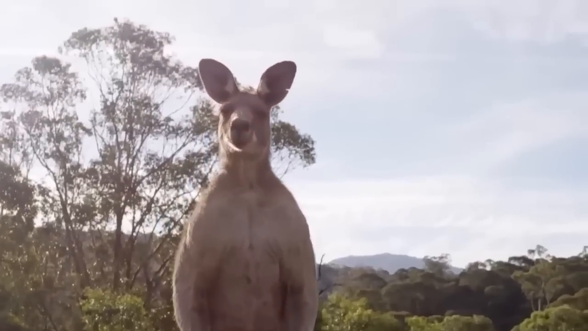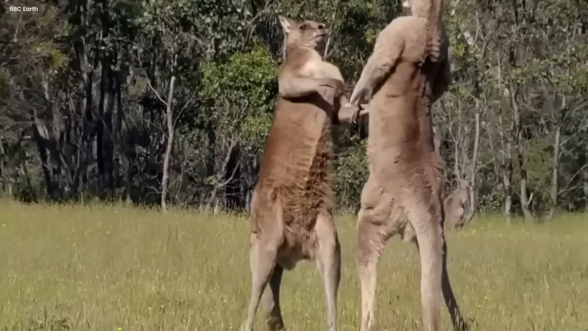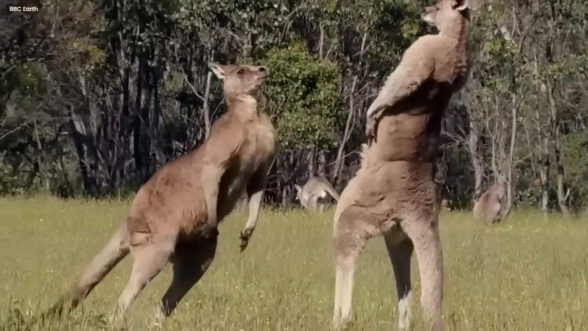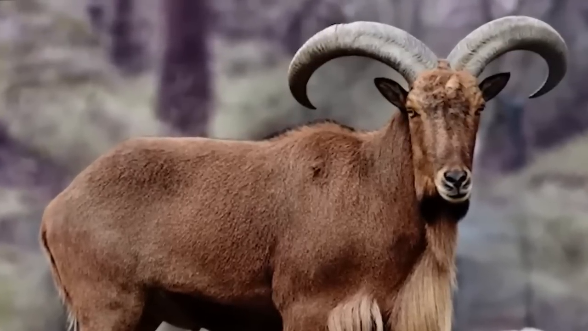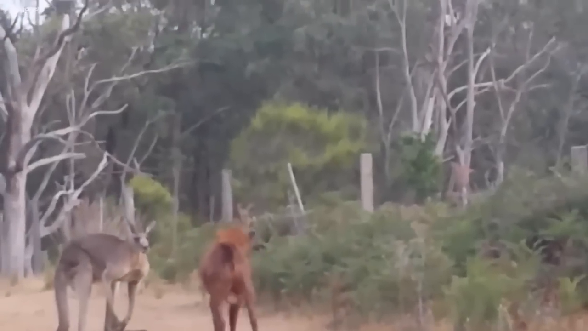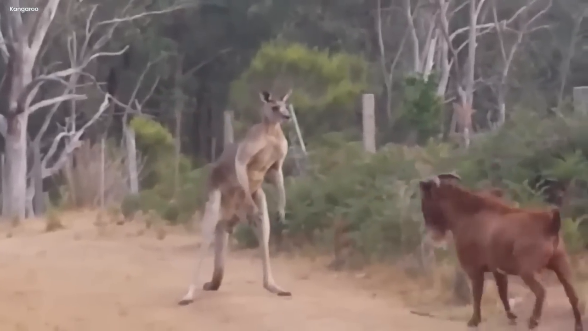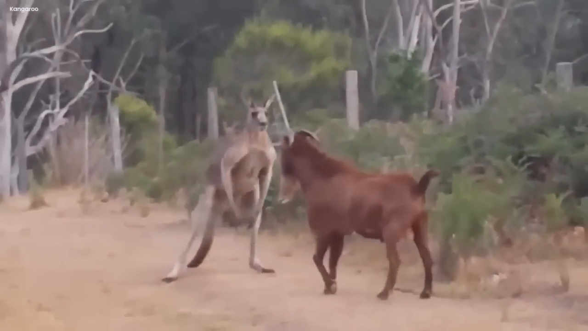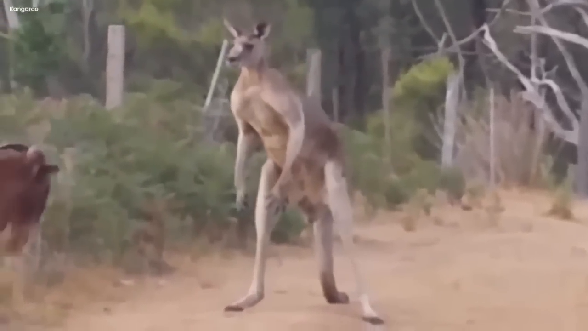On one side, there stood a hefty male kangaroo, a symbol of untamed strength, relying on its bulging, muscular legs. On the other side, a tough male goat, with its twisty horns, stood firm, showing no intention to back down. The whole scene was a puzzle. We couldn't fathom why they fought, but their determination was crystal clear. The kangaroo, big and imposing, had a moment of hesitation in the goat's presence.